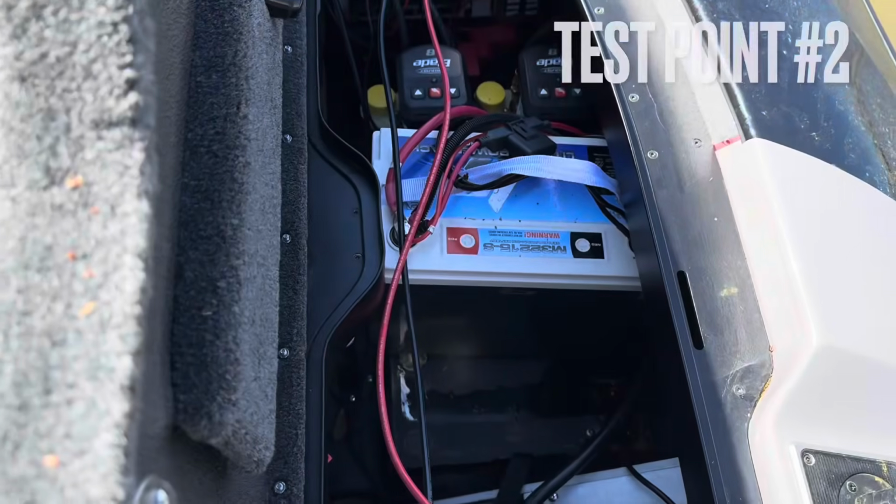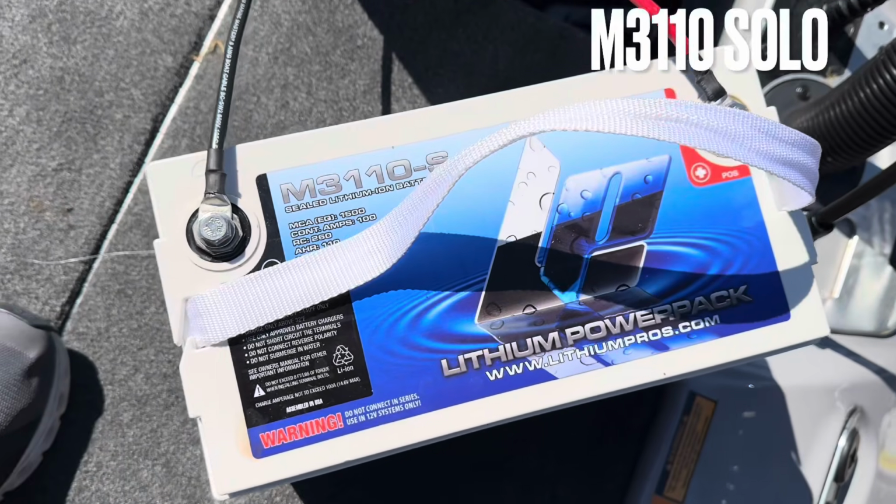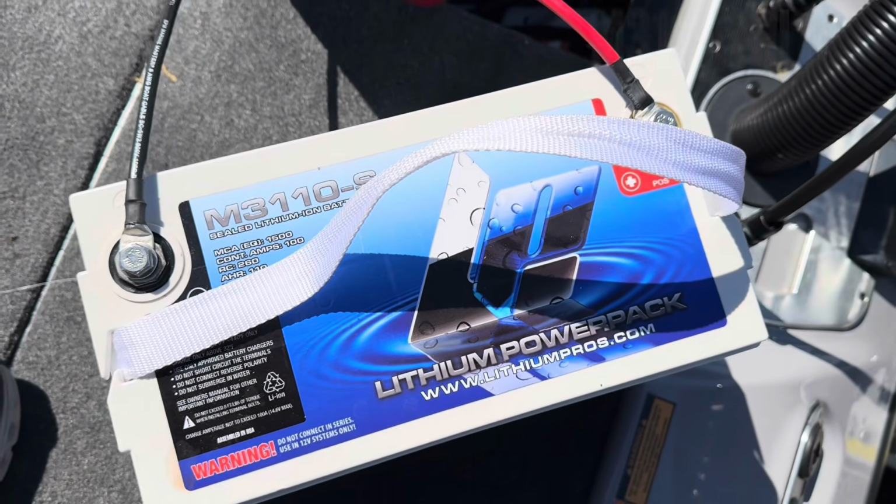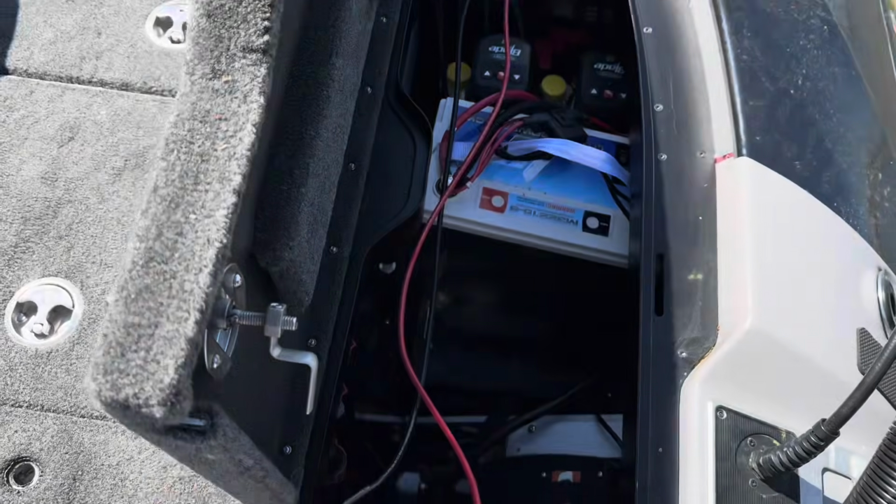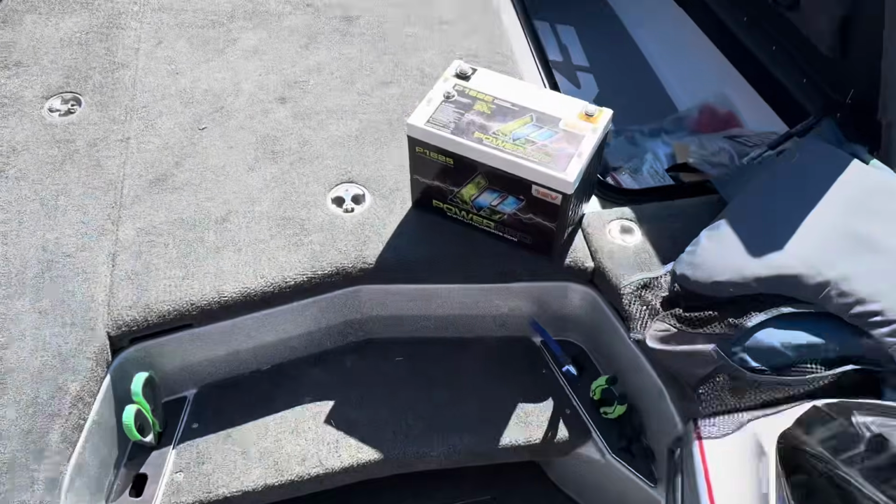All right guys, test point number 2. So I've removed the clean power that runs up front to my bus bars, and I put the 3110 Lithium Pro by itself with nothing else connected to it. Let's check it out.